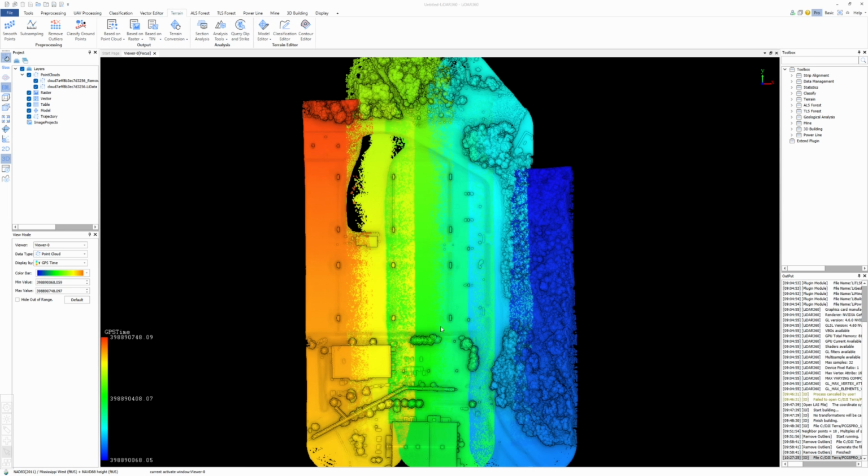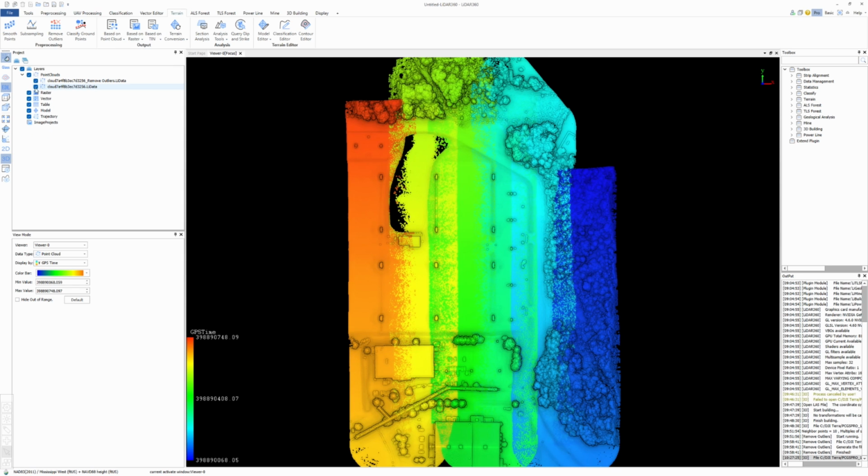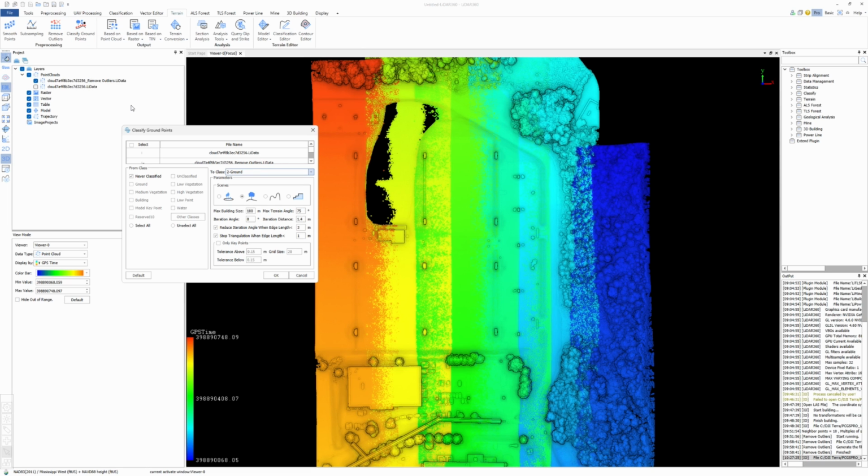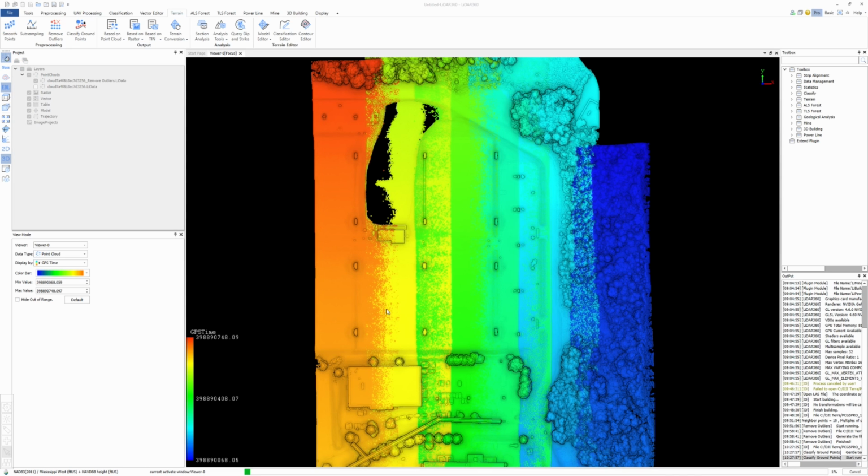All right, so we finished. I've added the point cloud with the outliers removed. Now I'm just going to do classify ground points, and we're going to see how it looks. So the max building size, it was 300 feet, so we'll leave it at 100 meters and roll with that. Let's see how it does. We'll come back when it's done.